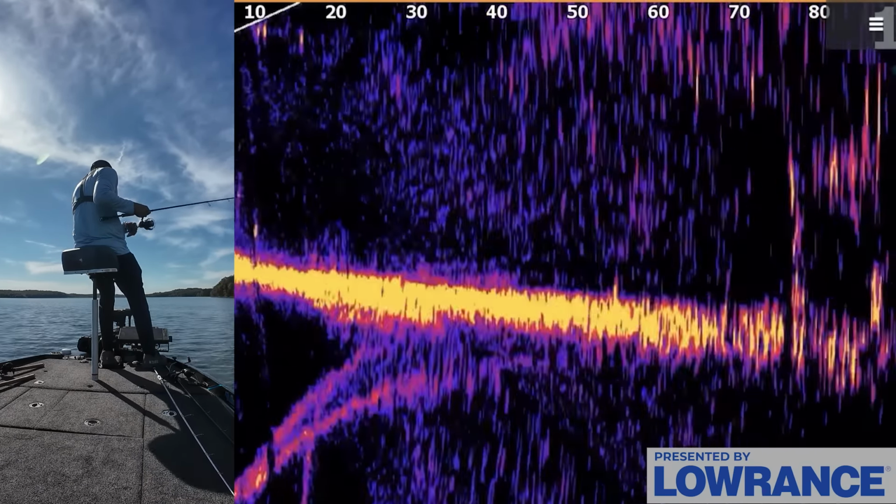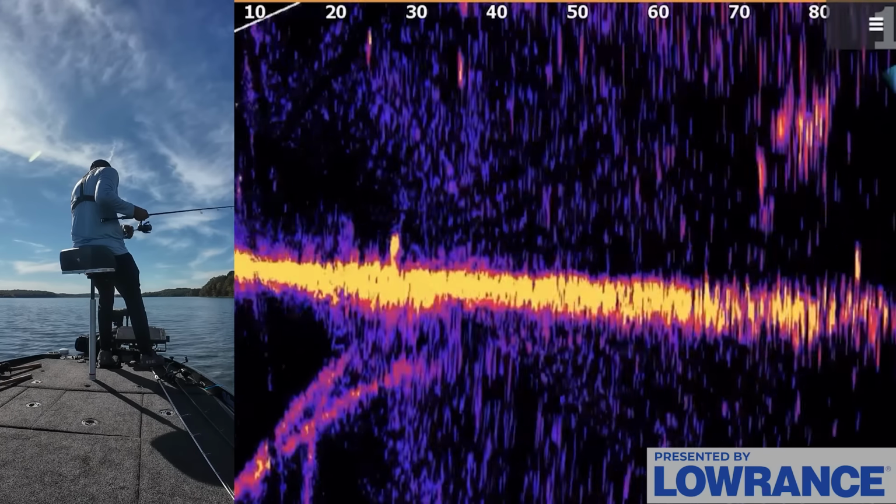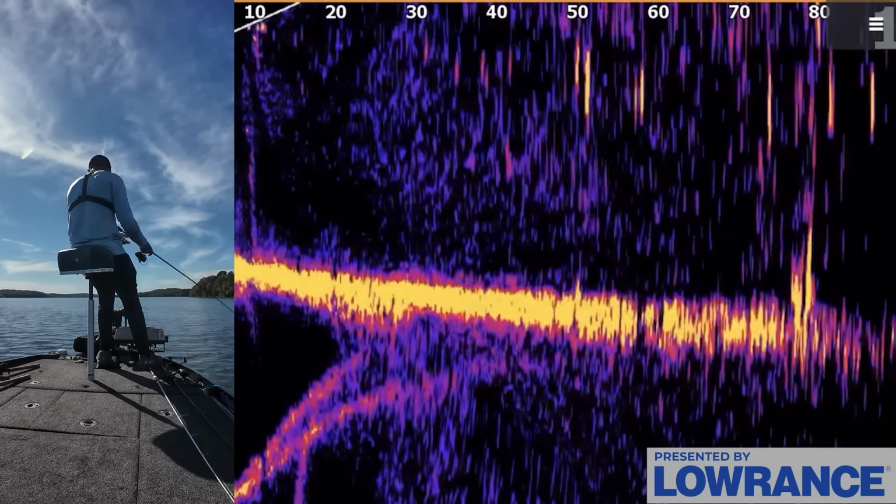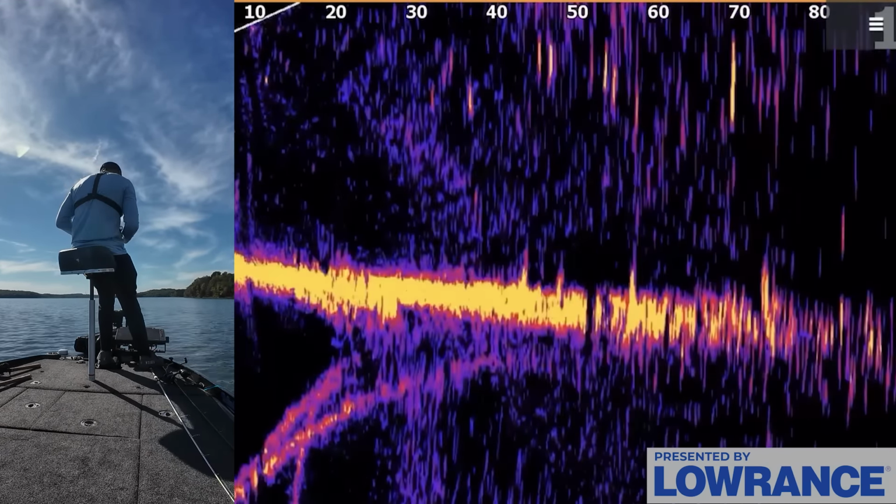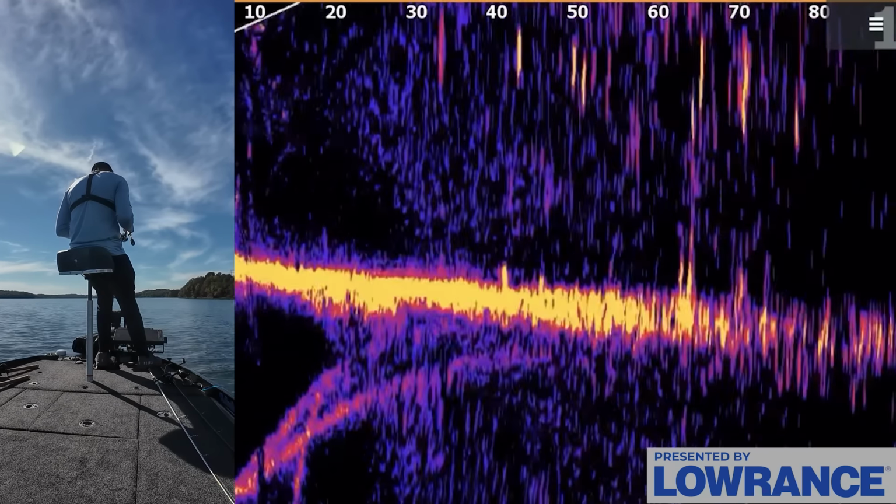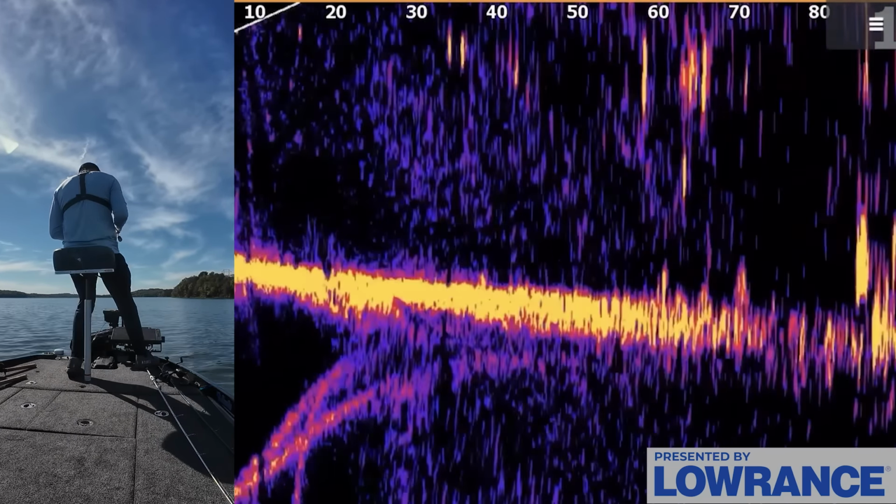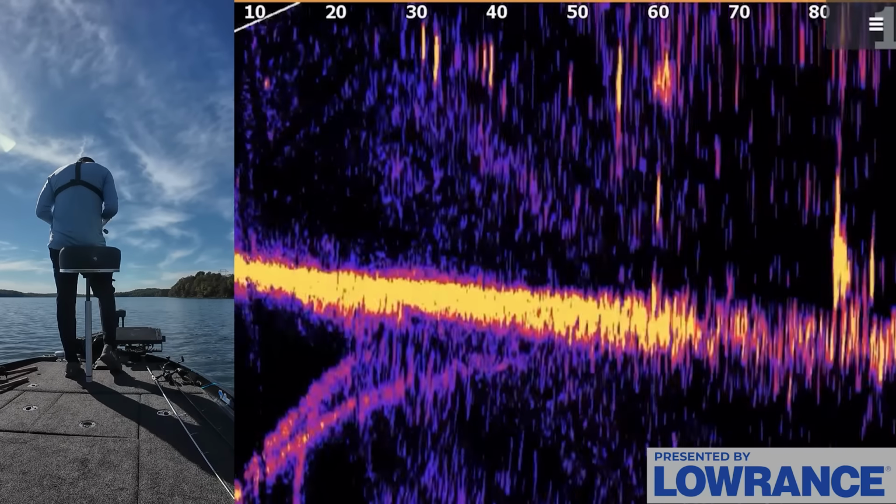Right before I turned the cameras on, I caught one. So maybe I don't need to be going back over on that other side. Maybe I just need to be sticking it out right here, because obviously this little zone has got the active fish at the moment. So you don't want to reinvent the wheel too much when you're finding them.